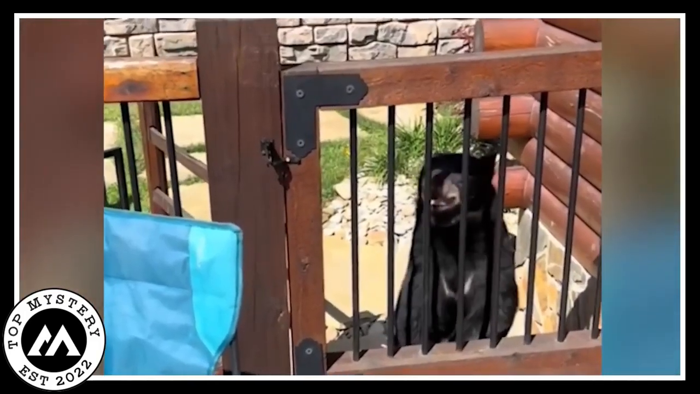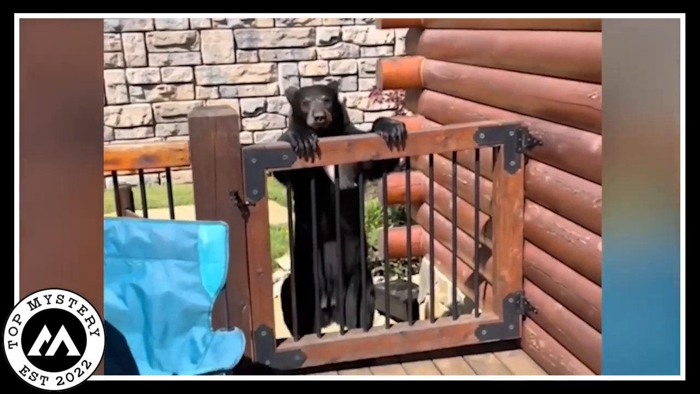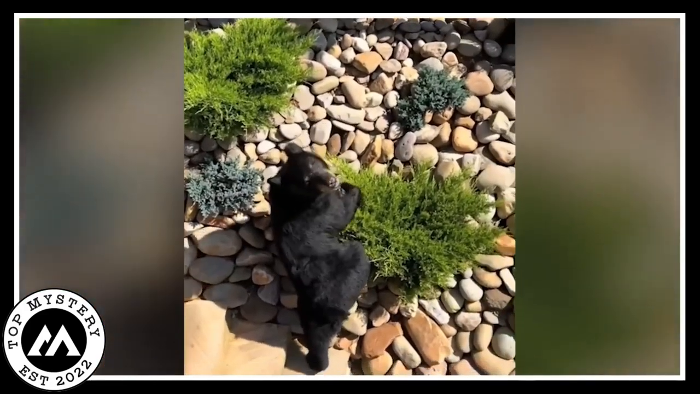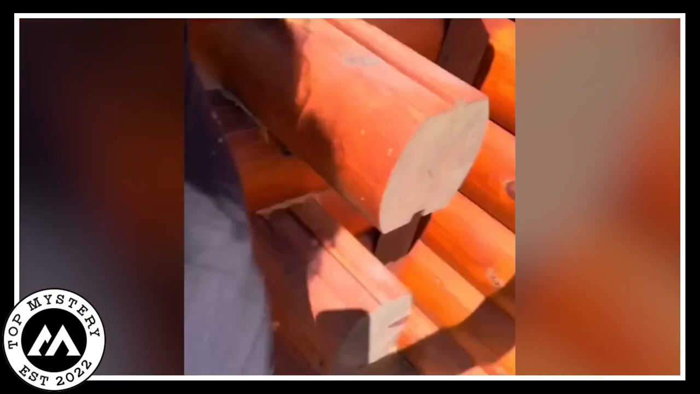But hold on to your hats. Out of the blue, this cuddly bear decides to take the party inside the farmhouse. You can imagine the scene. The bear does a surprise entrance, and suddenly the chill vibes turn into a bit of chaos. People start running for the hills, probably not expecting their new furry friend to be such an indoor enthusiast.